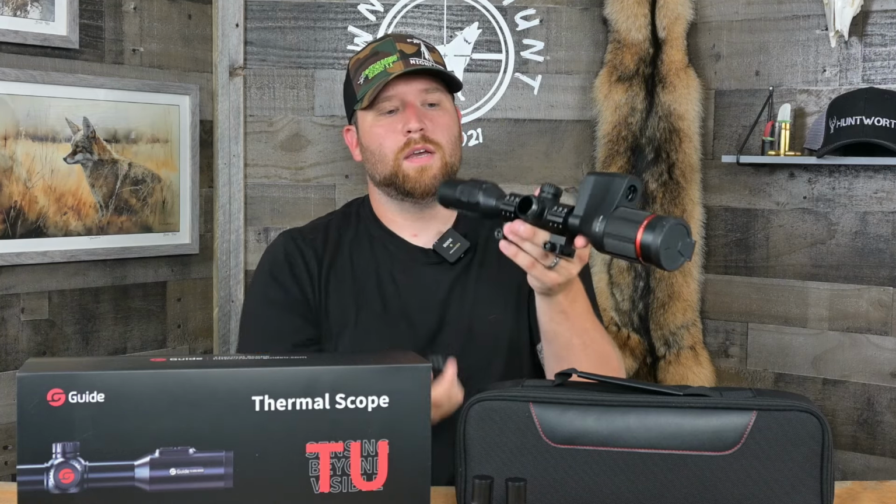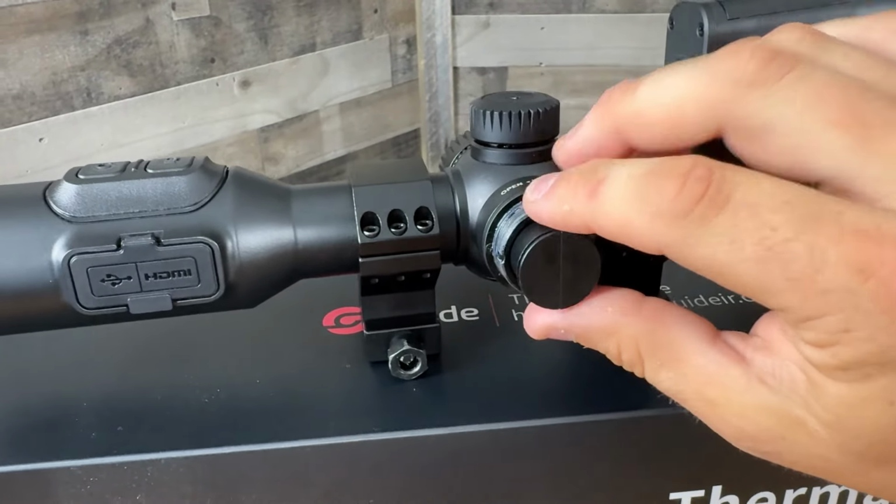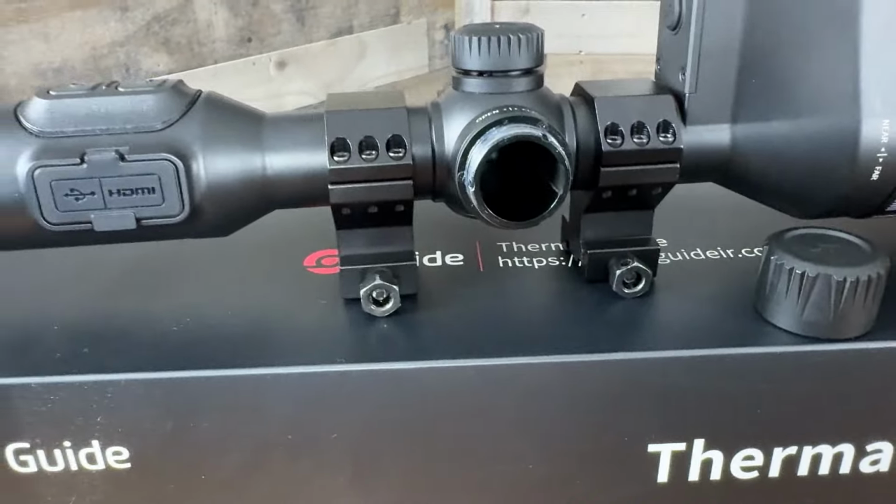On this side, this is your battery door. Screw this off, put a battery in, screw it back on. There is no retention strap or string for this cover. Not a big deal. Pulsar doesn't do that on theirs either. I think it's okay. It's a small enough cover you can hold on to it while you put your battery in. I don't think you're gonna run the risk of losing it.